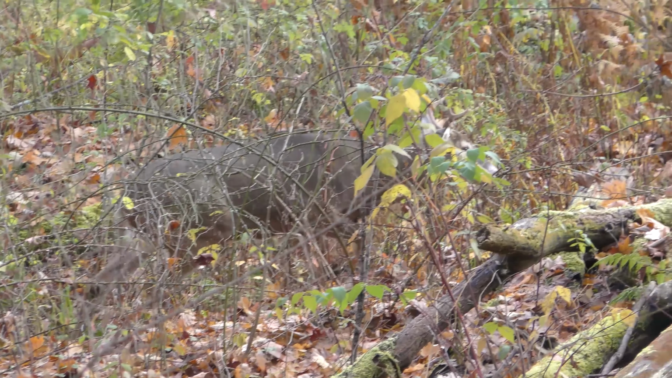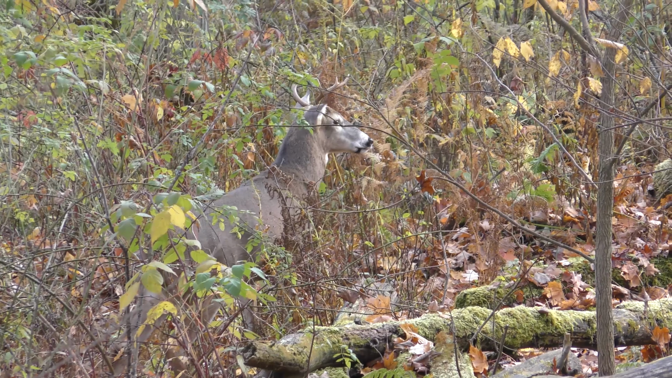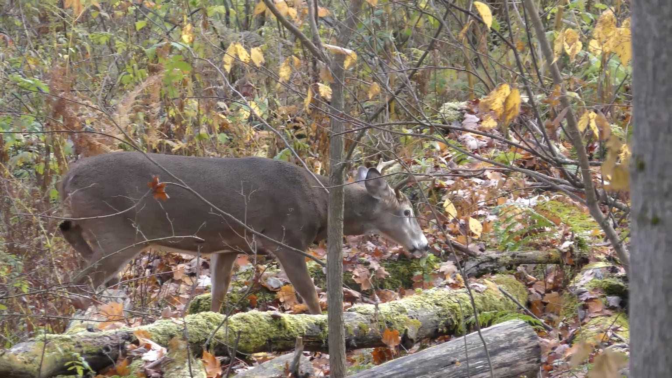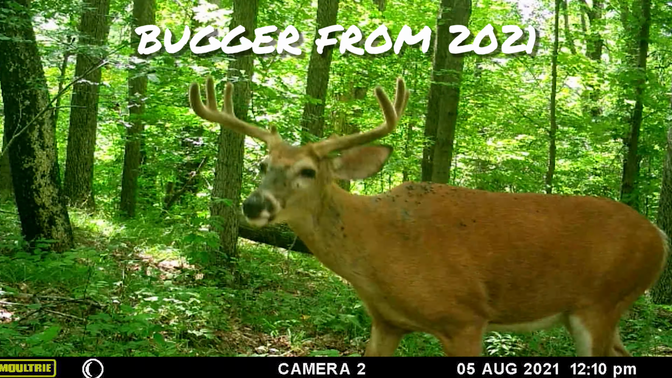But I did have him out in the field during muzzleloader season. He just really didn't give me a good shot. It was a long shot, and I didn't want to potentially wound him, so I didn't take it. And yeah, this year he really blew up into a really nice buck, an 11 point. I like that kicker out by his brow tine. I would definitely take him if I saw him.